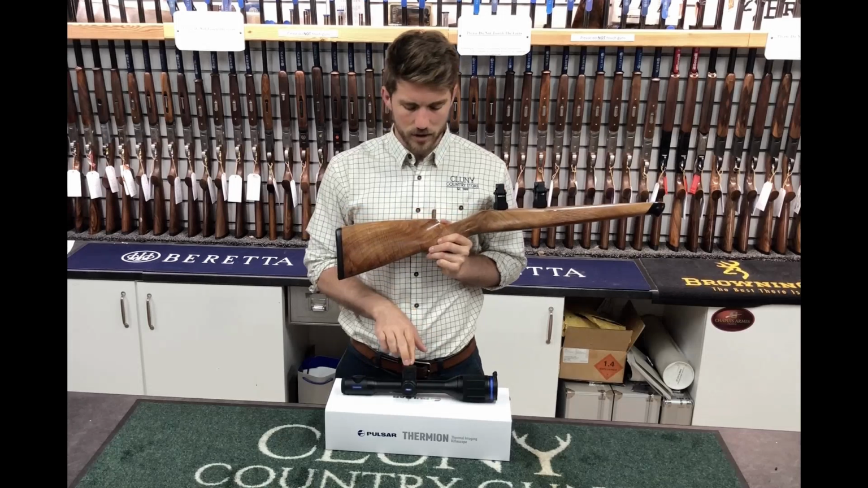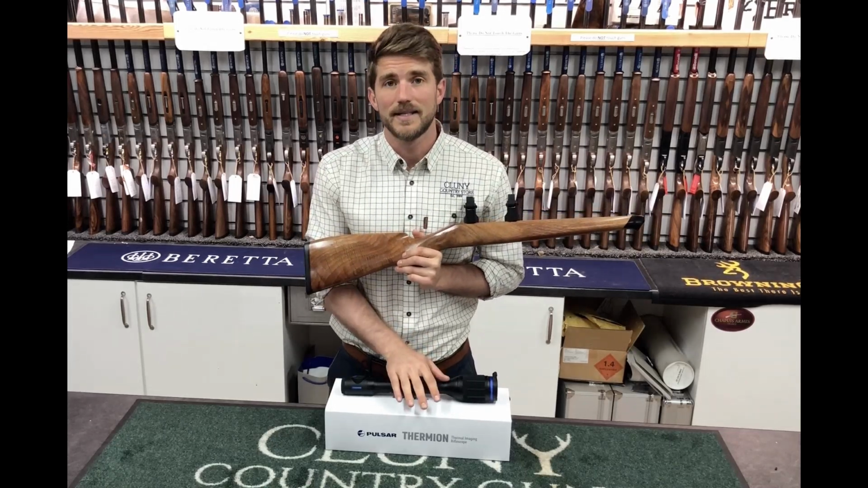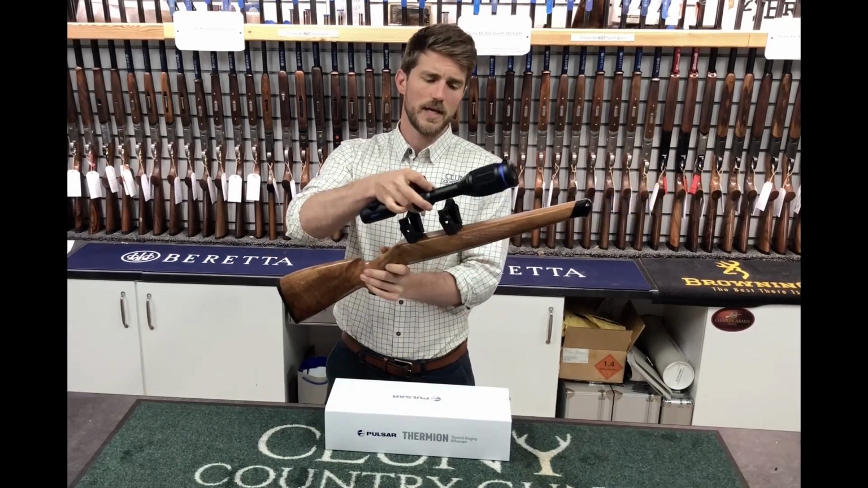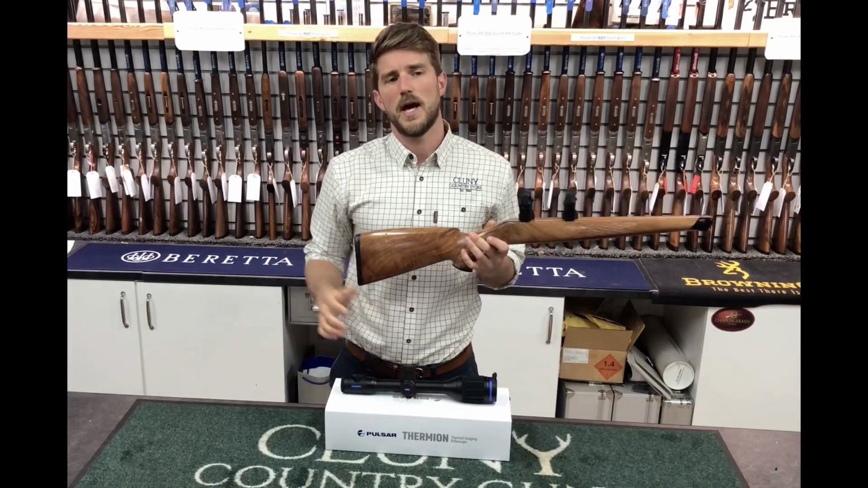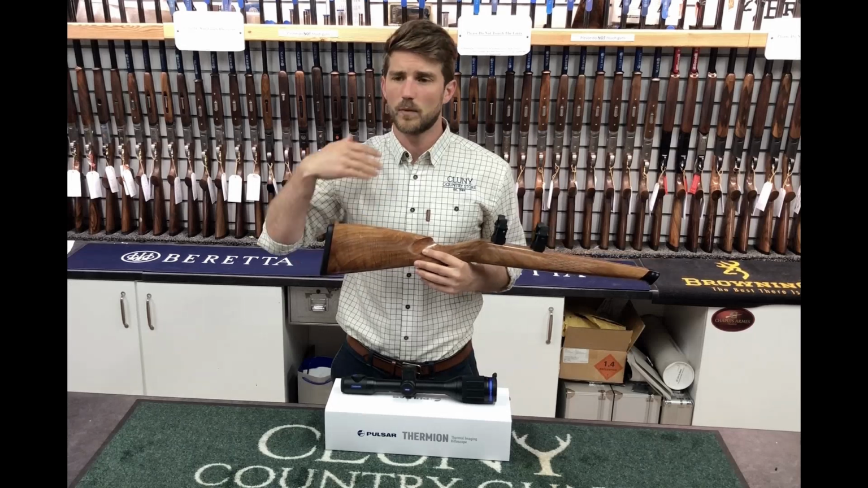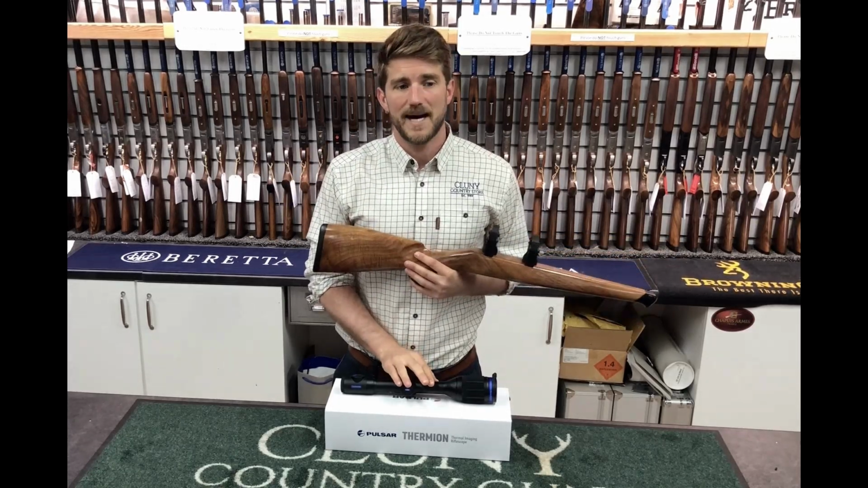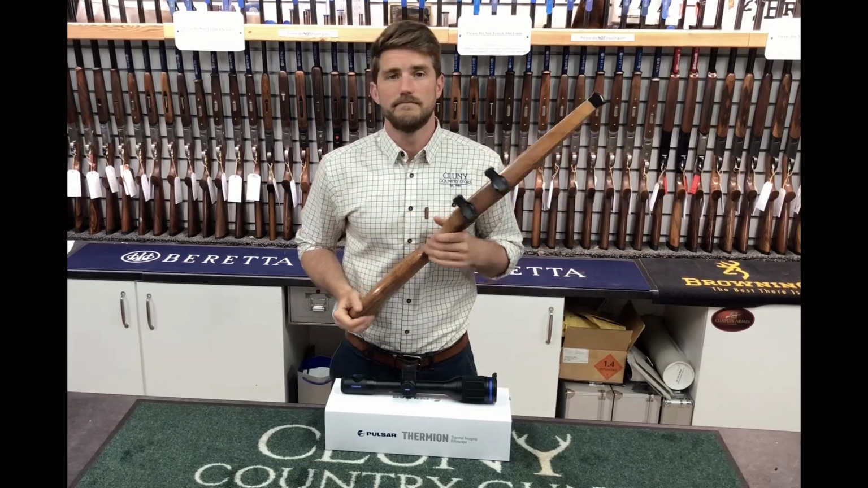We want to see what it actually looks like, what sort of images you get whilst using this at night. Hopefully, this is a demo unit, so I'll get it mounted on the stock, just for viewing purposes, and then I will take some videos at night, and we'll see what we can see, what it will look like to look through this and to use this scope at different distances and seeing different animals, hopefully. So that's the idea.